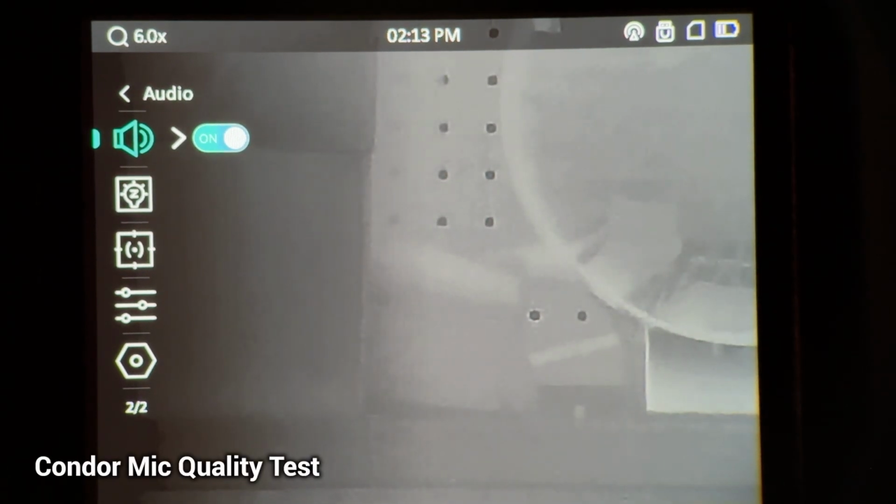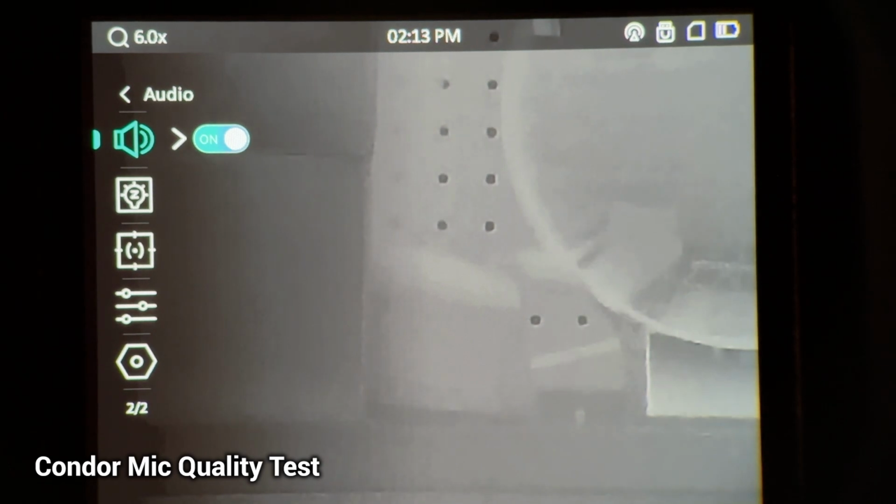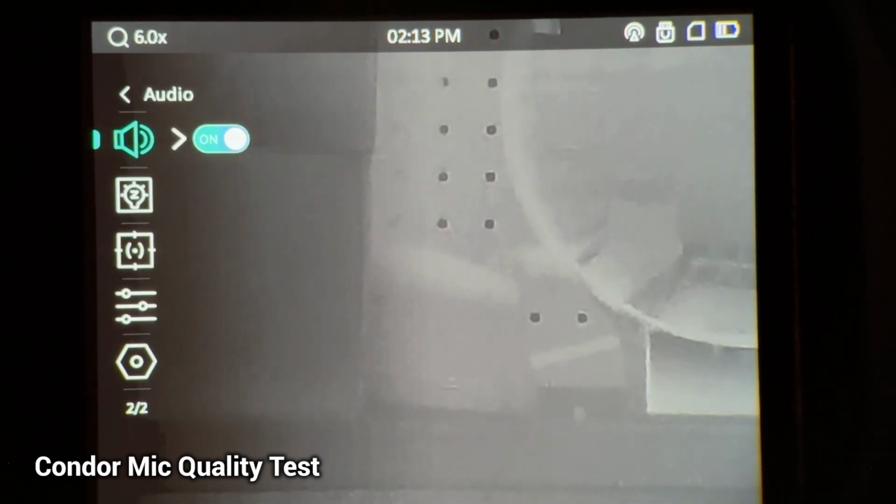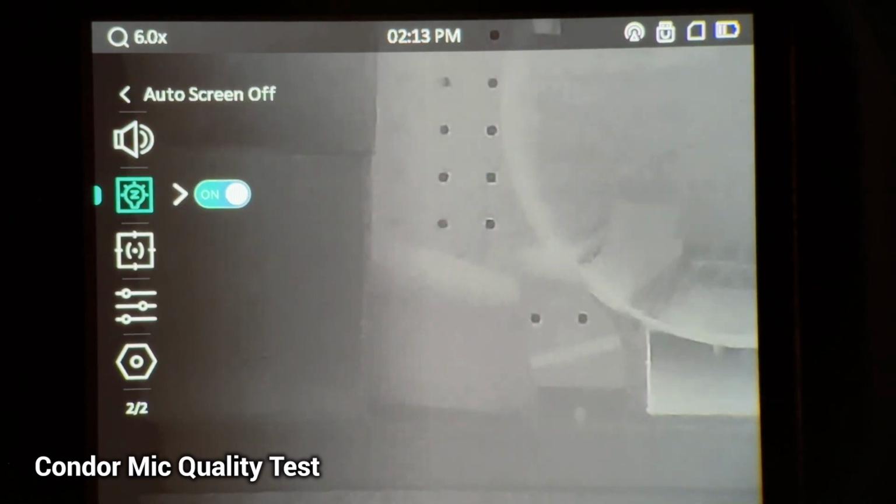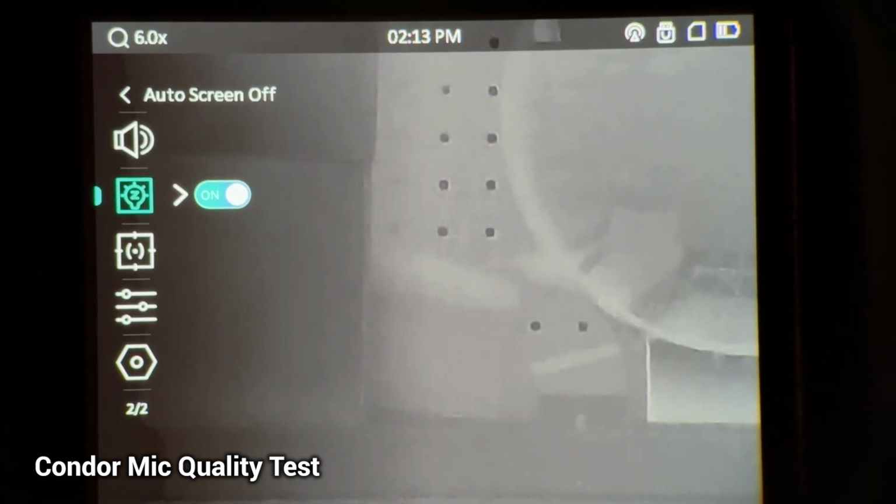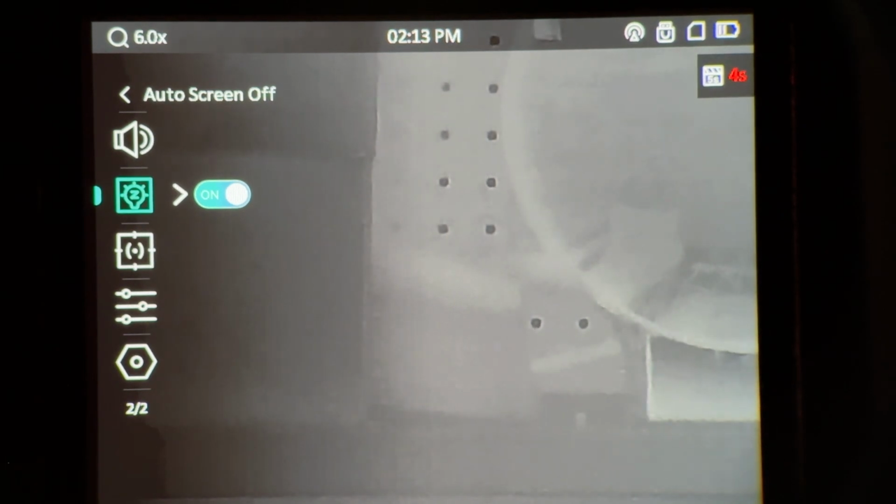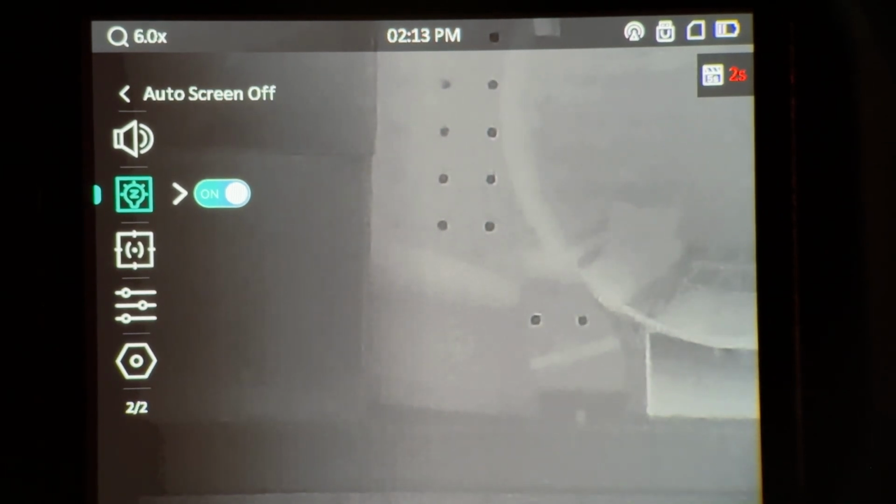Alright, I'm just here now, I'm just doing a bit of an audio test. I'm just talking quietly, not too loud, but not whispering either. Alright, so I'm just whispering here now, just a little bit. Nice and quiet. Got a big boar over here. And then I'm going to talk quite loud, like a general conversation I'm having with somebody, and see what it sounds like.